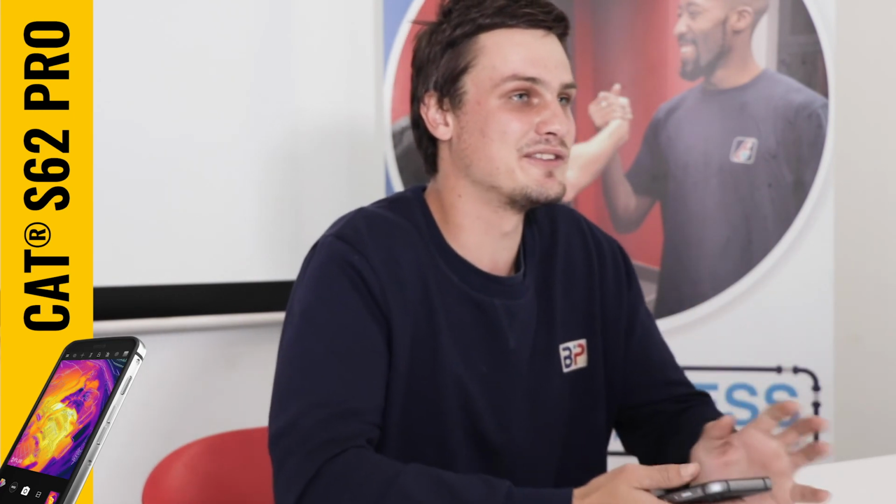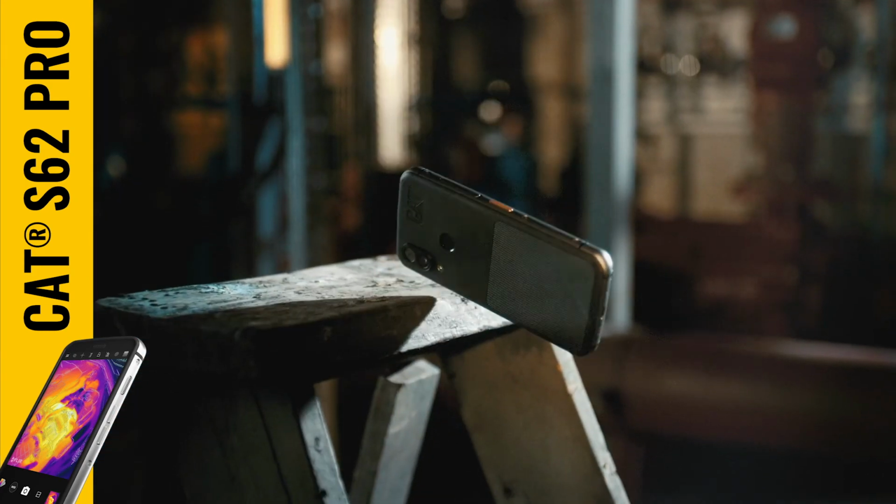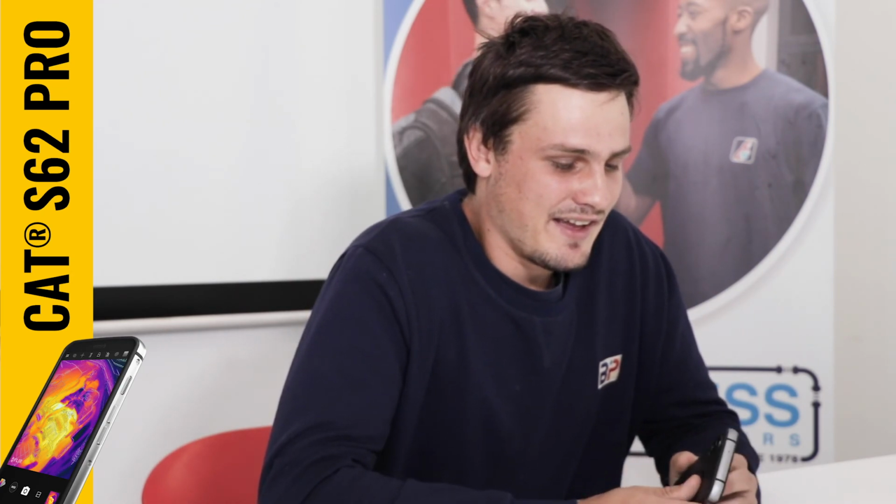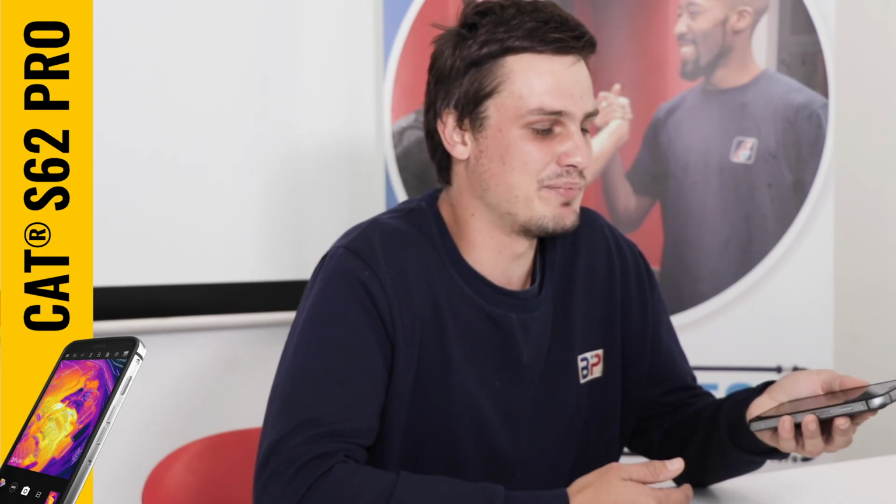Another very cool thing about this phone is the screen. It can't scratch like a normal phone screen that you'd be used to. You can literally try your best to scratch the screen and it won't. It doesn't need a screen protector because it is so resilient as it is. The fingerprint sensor is awesome because you can allow more than one finger on it. So if you need your left finger to open it, it's as easy as that. It opens it, and your right hand as well.